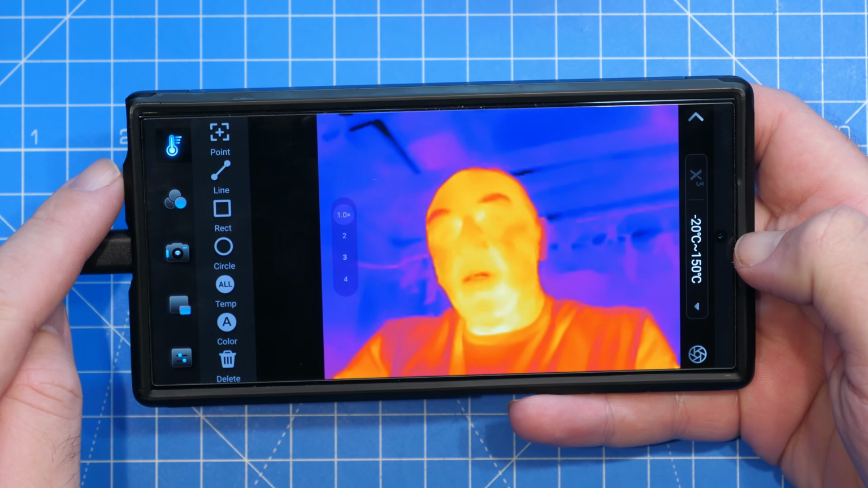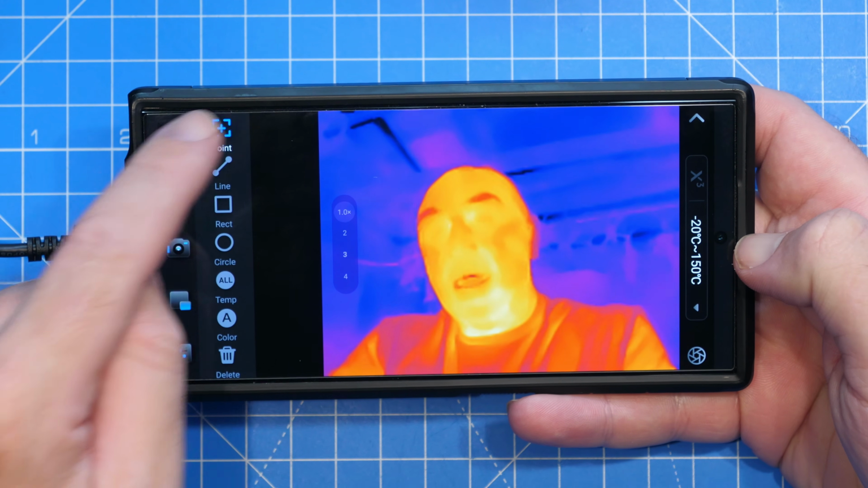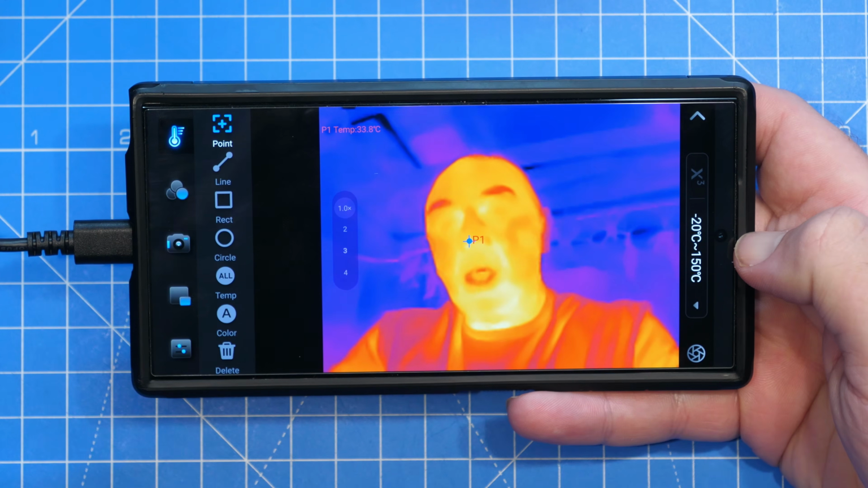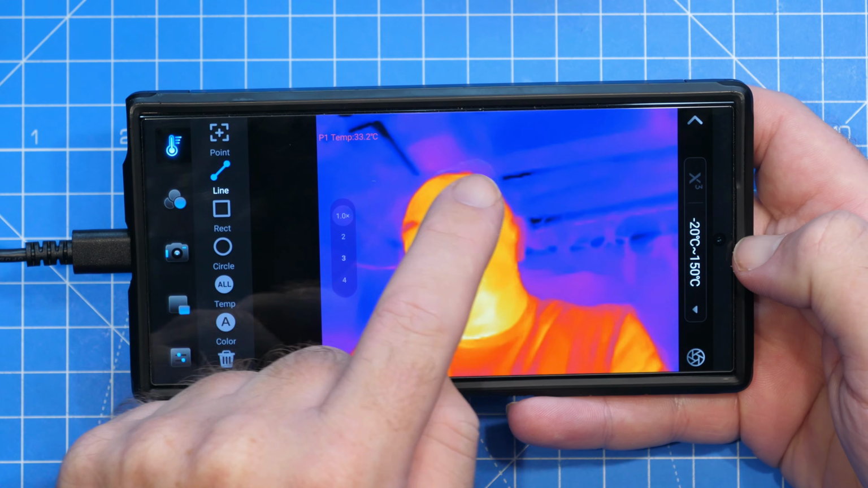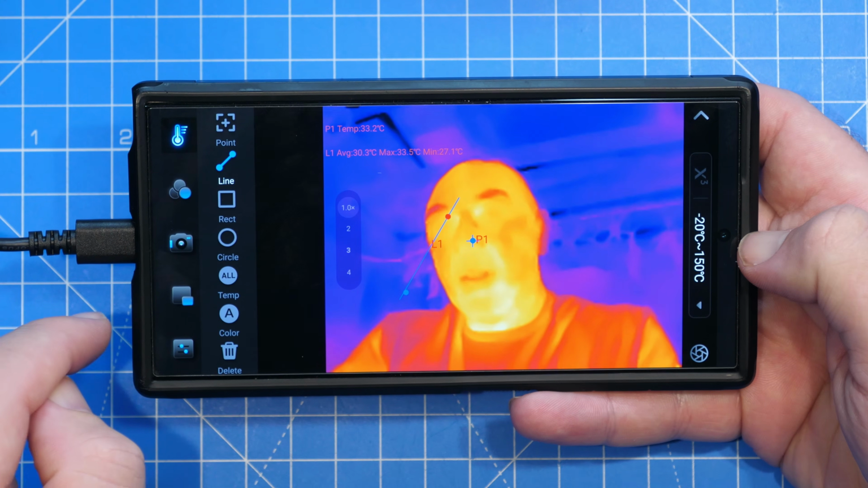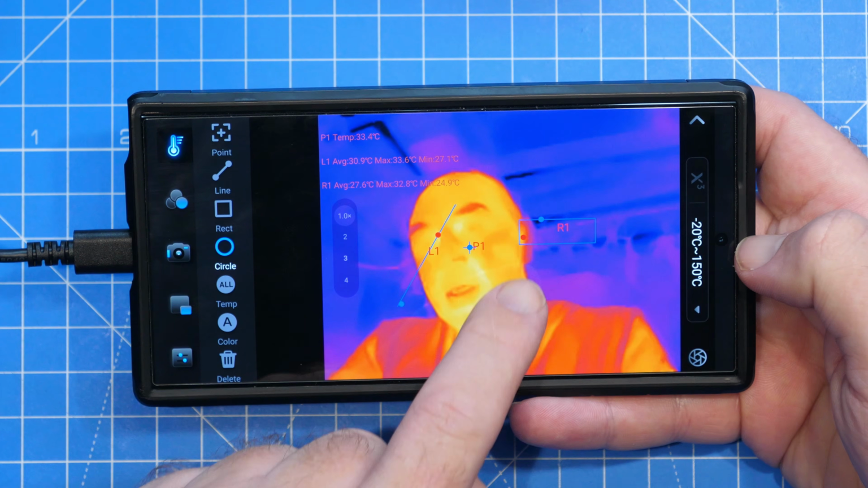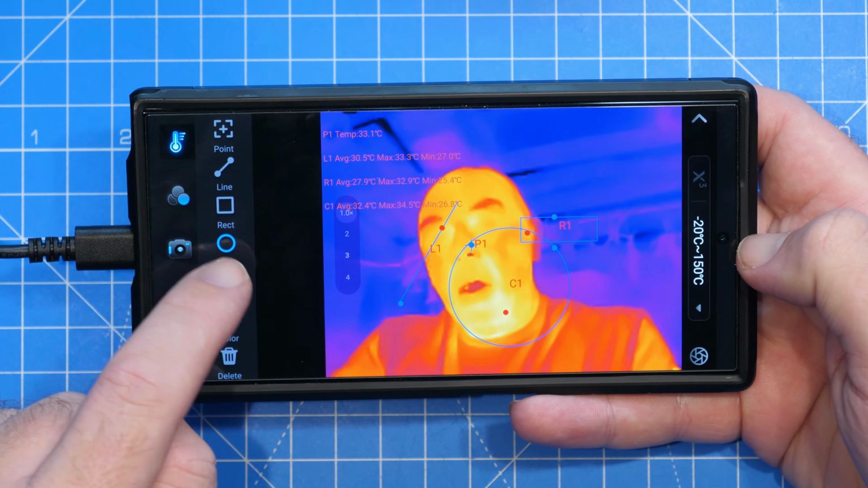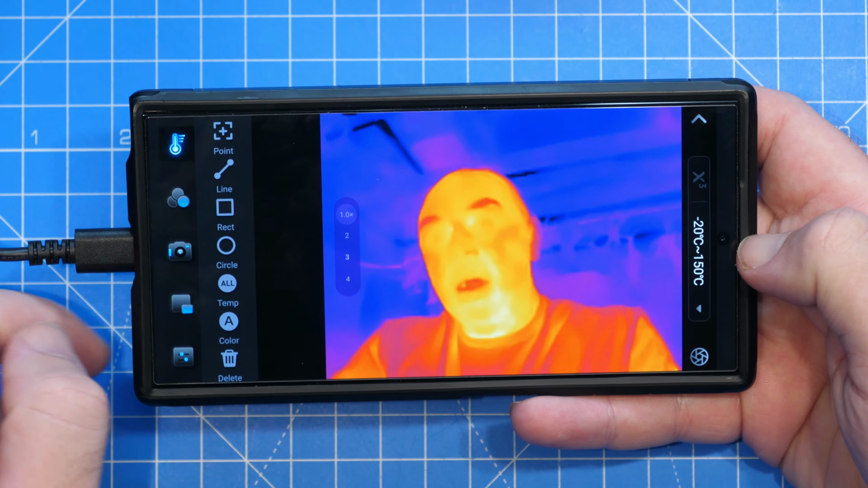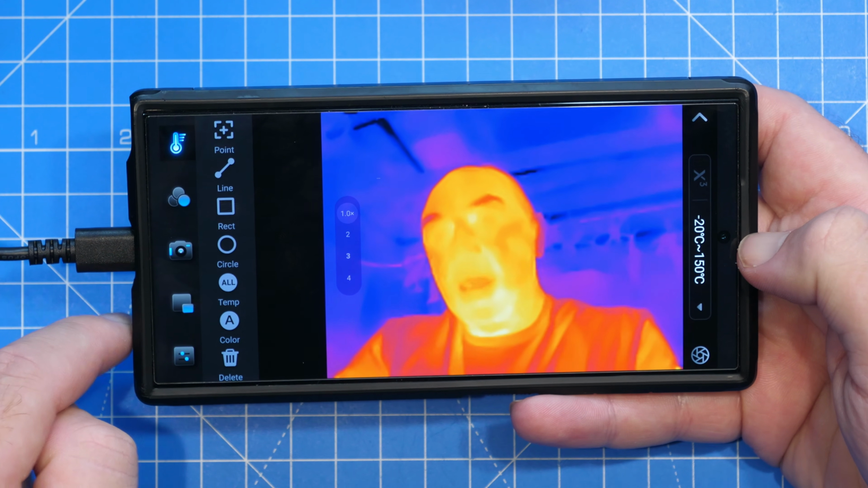So this little temperature one up here is we have our measurement options. And here we have things like point, so I can tap there and that will now measure the temperature at that point there. We've got line, so we can draw a line down the screen and it's going to measure it at different points on the line. We can draw a square, we can do a circle, or we can turn them on and off just like that, and then we can delete them all down there.